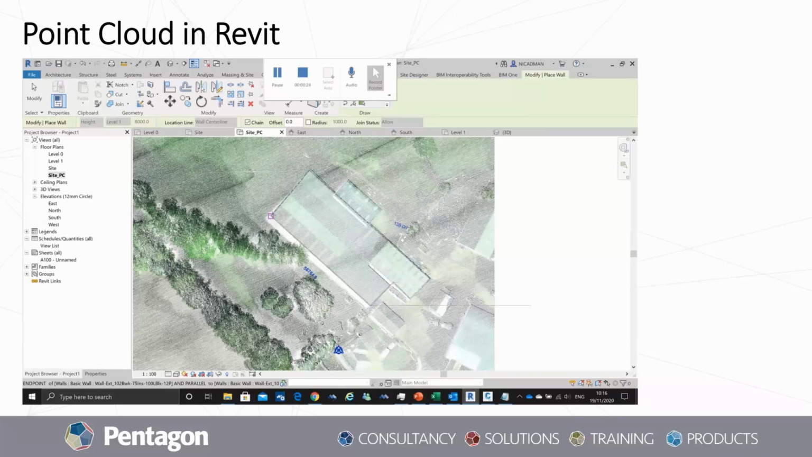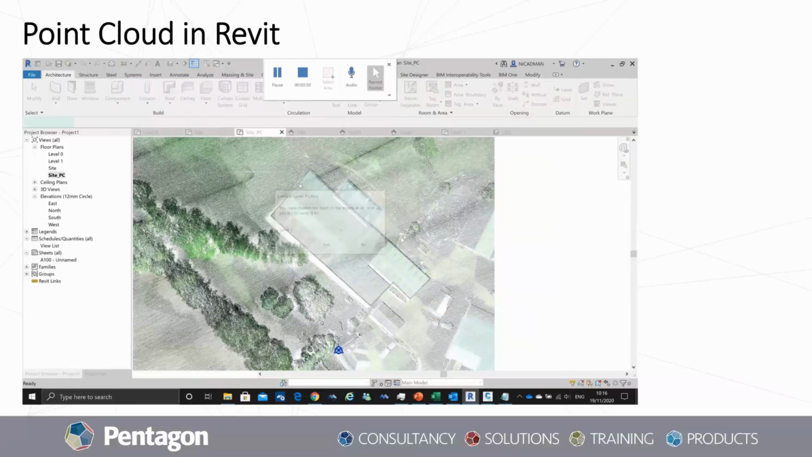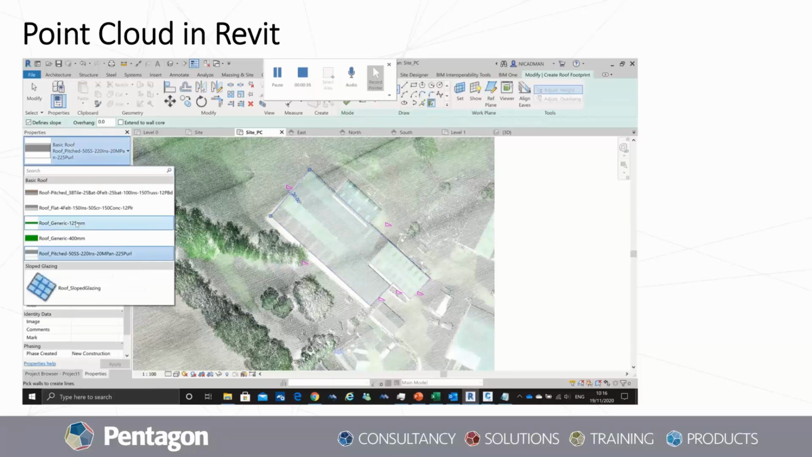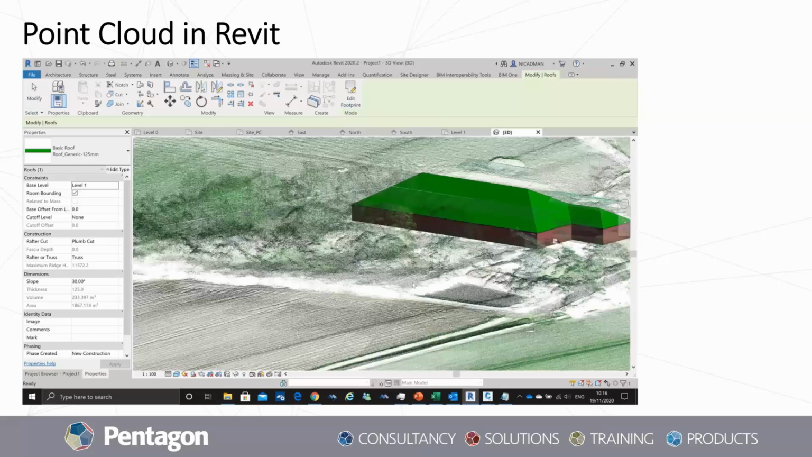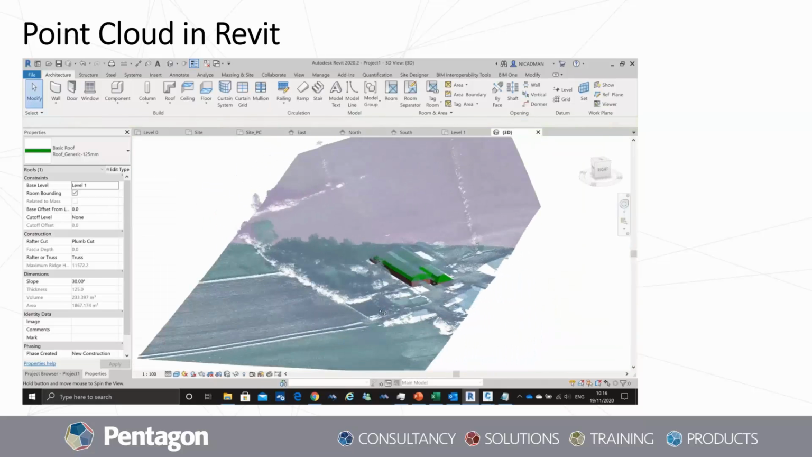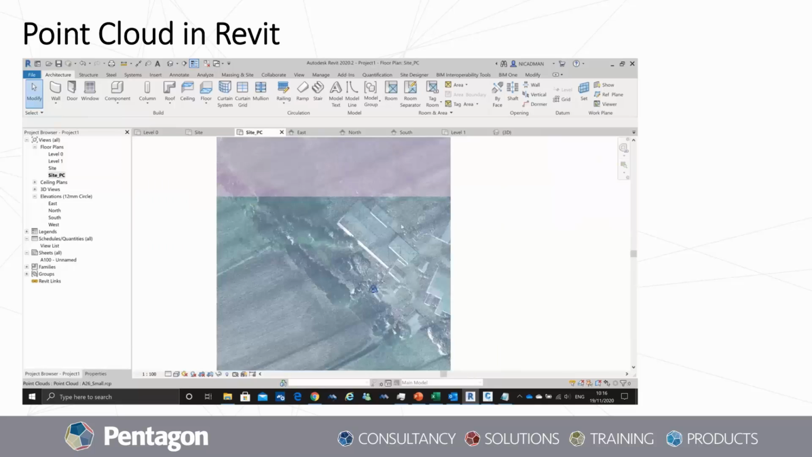Once this is finished, we'll be able to see where the building sits within the point cloud. Now, it's important to note that depending on your elevations, the quality of the point cloud itself will determine how this looks. Now remember, the point cloud is only a reference. So this is a model that we've drawn in Revit based on a reference file.